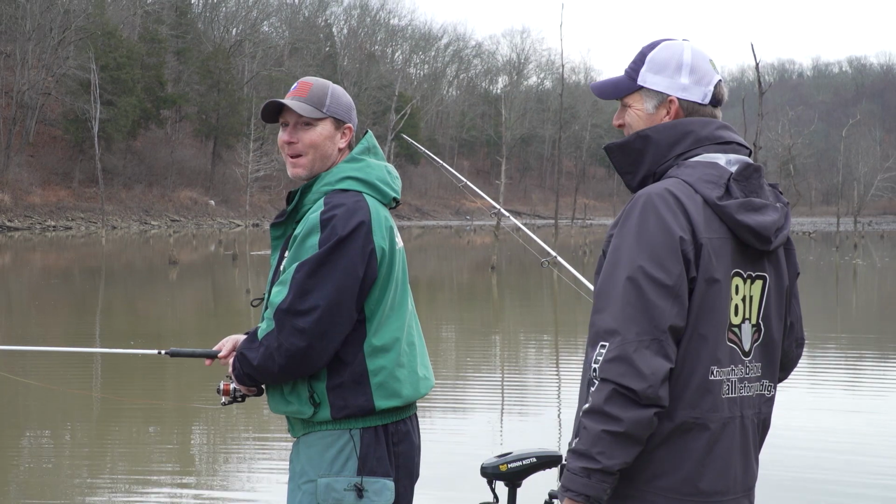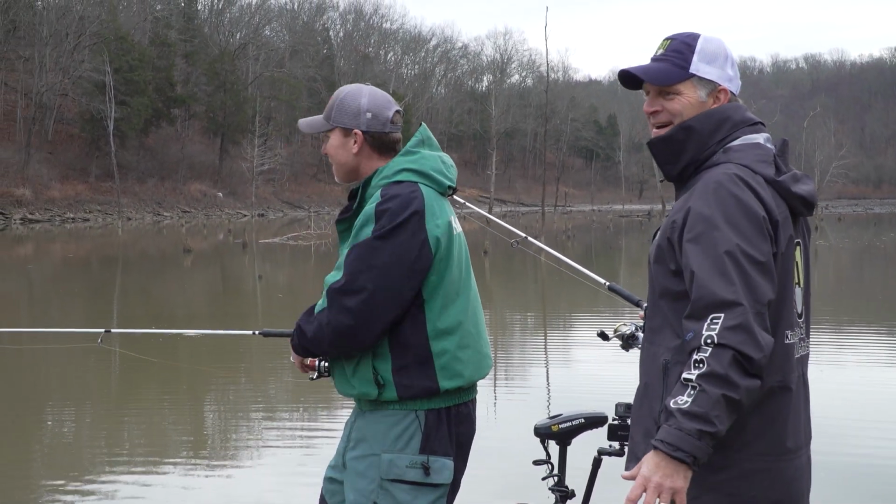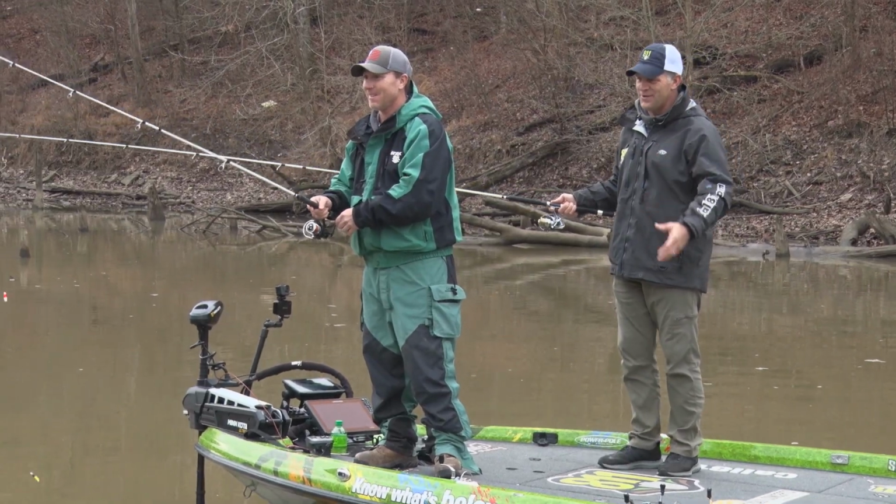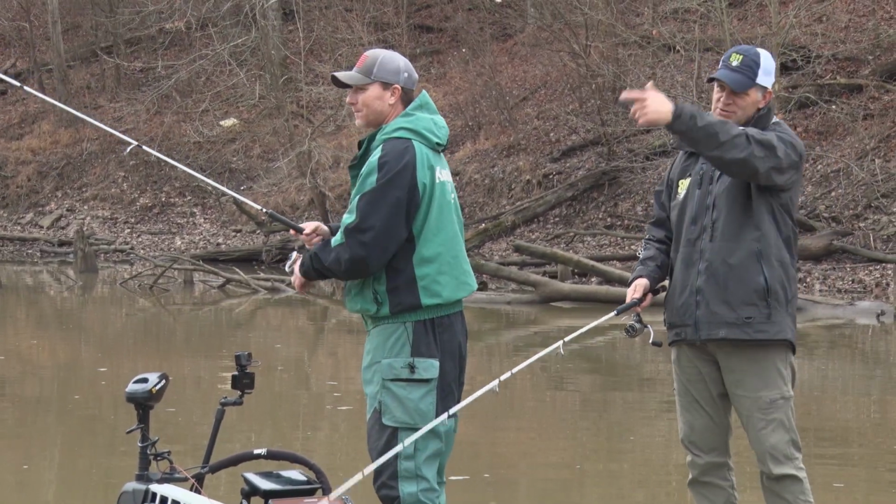I knew you were going to bring that up. I was bass fishing, and I'm hollering, settle down. I'm catching this, what was it, pound and a half fish probably? I don't know what it was, something like that. He hands me this long spinning rod and says, look, you just throw it out there.